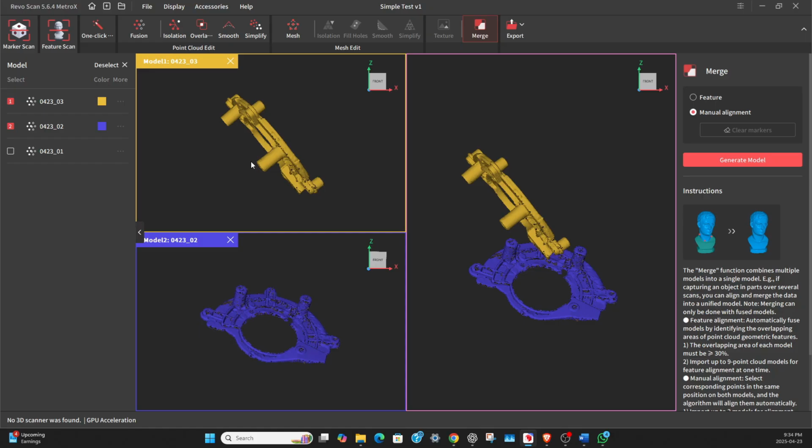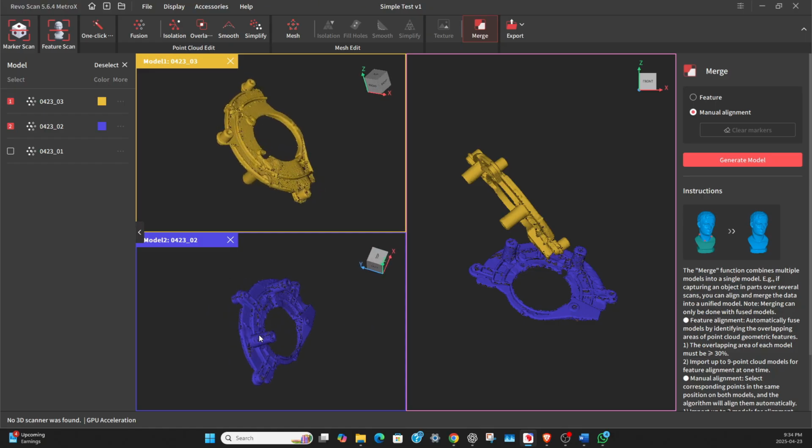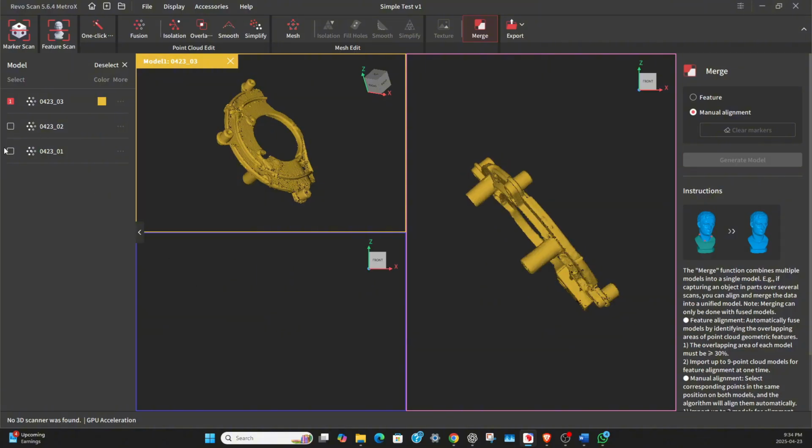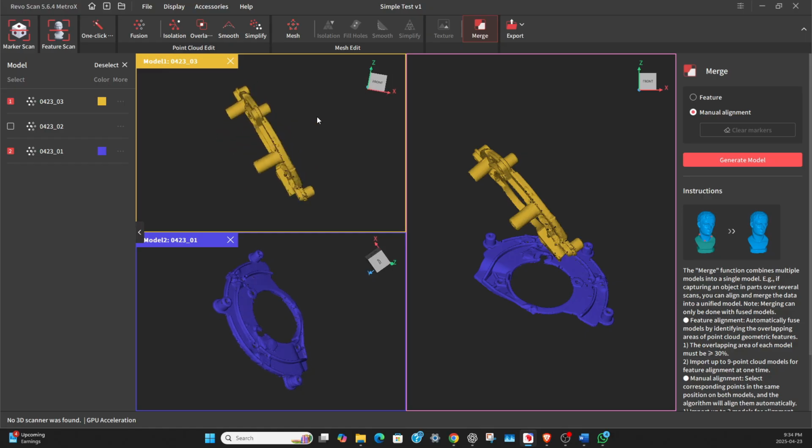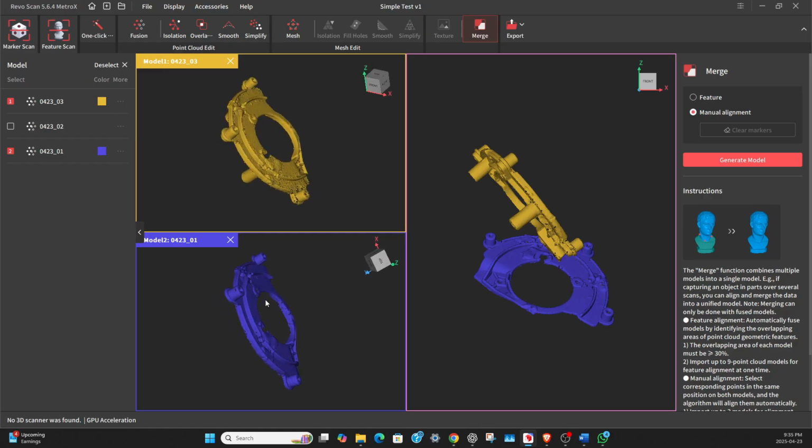So what we need to do is we need to see how the part belongs. So we've got to turn them. We have to turn the two parts that are not the same. So you can see that the long legs are on the back, and we don't even have them on here. So we need to find something that is the same on the scan.